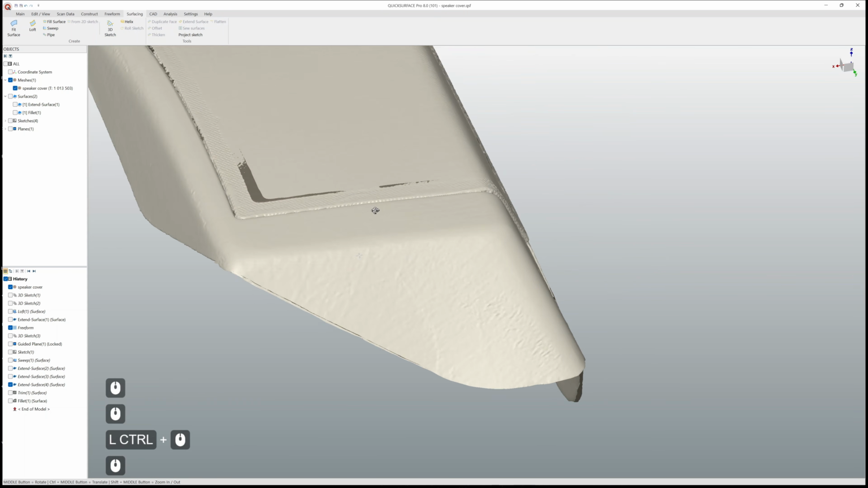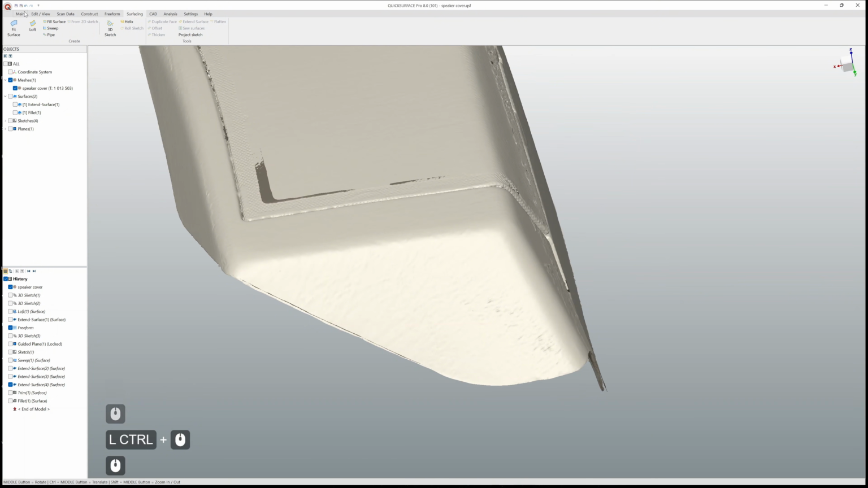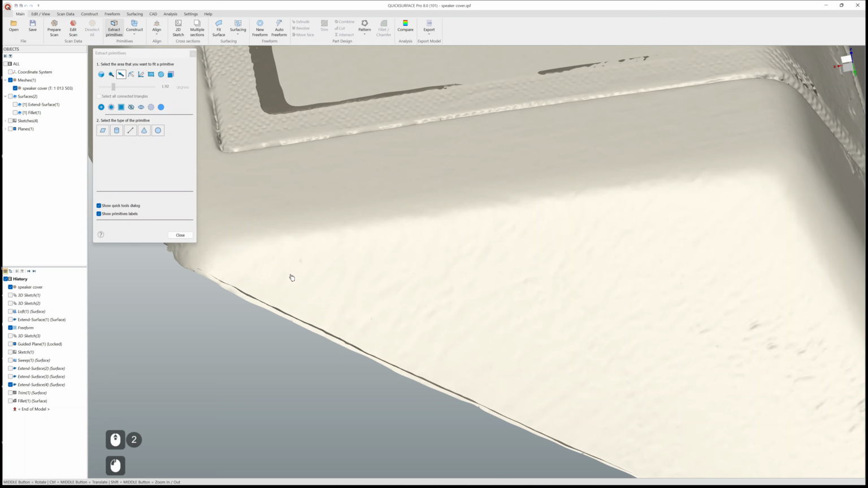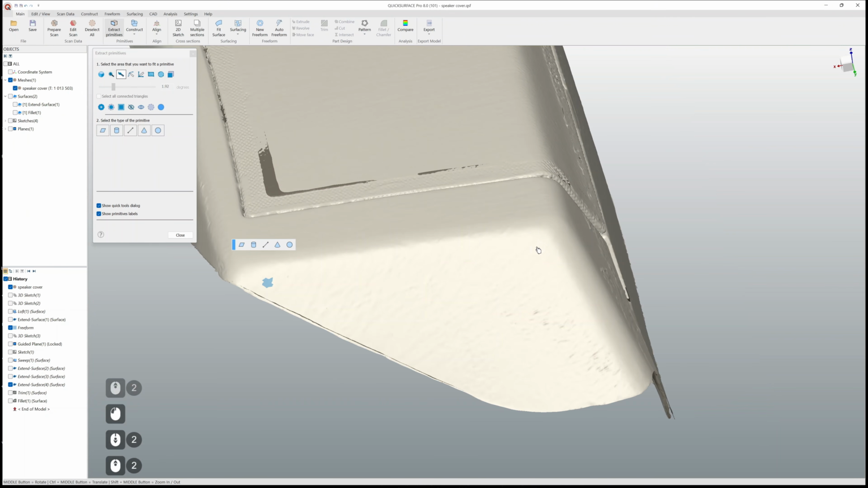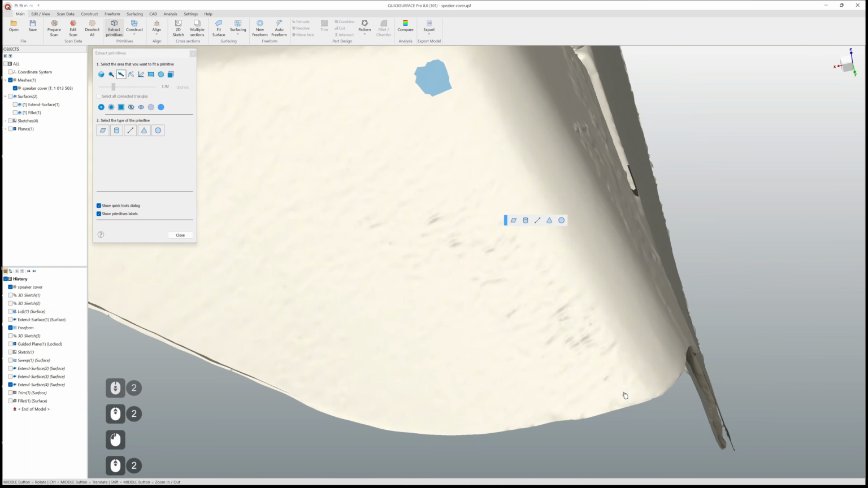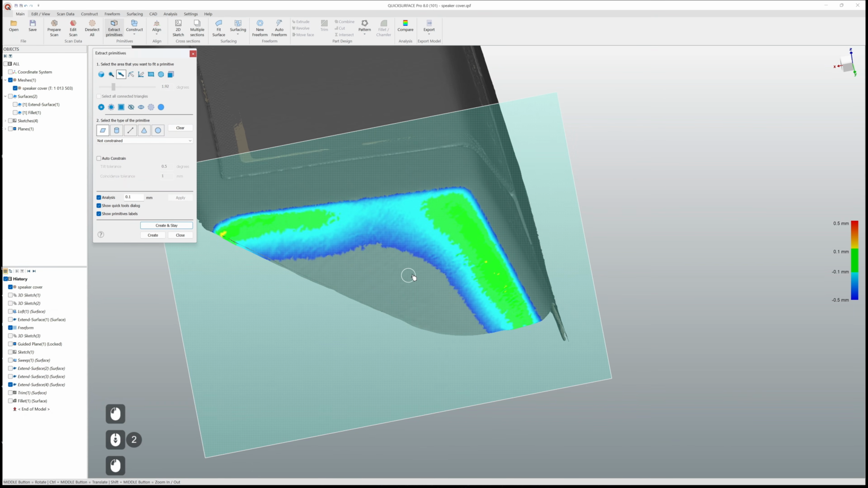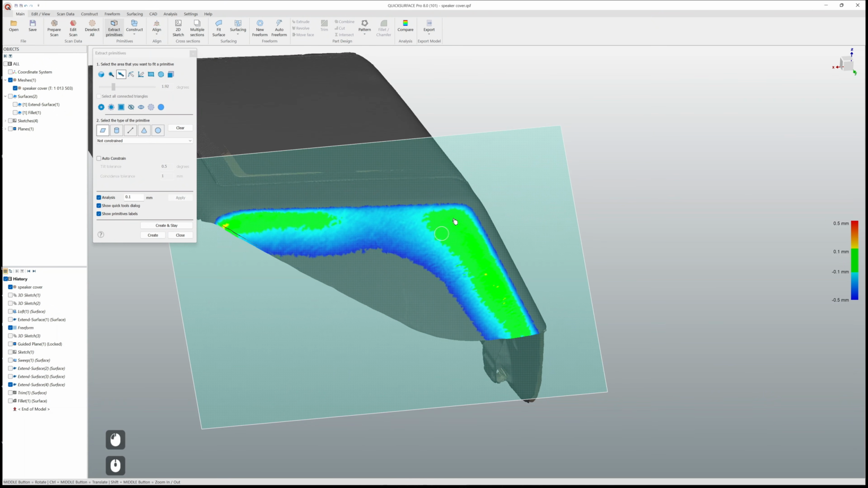Of course, I'm not claiming this is the most correct approach, because I have no information about this part whatsoever, how it fits with the rest of the parts, and so on. So I'm just going to create a plane based on three corners that might be most stable on this surface.